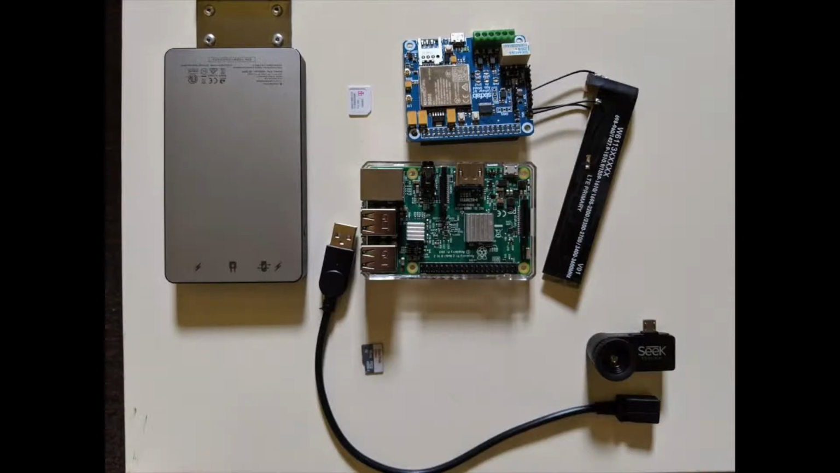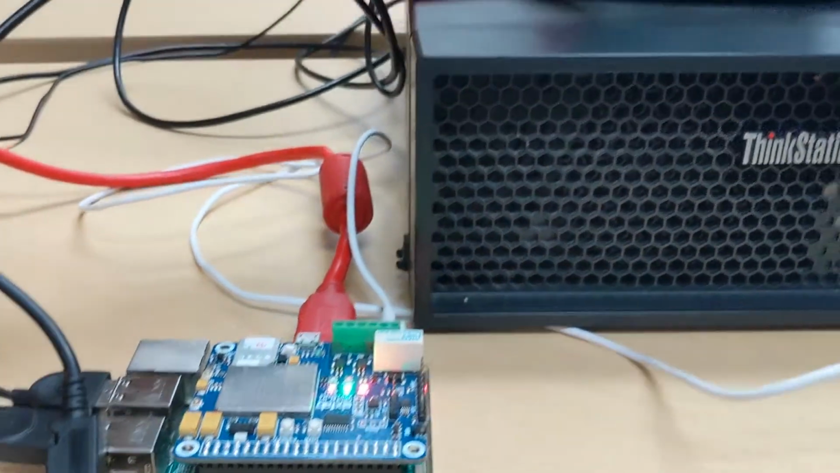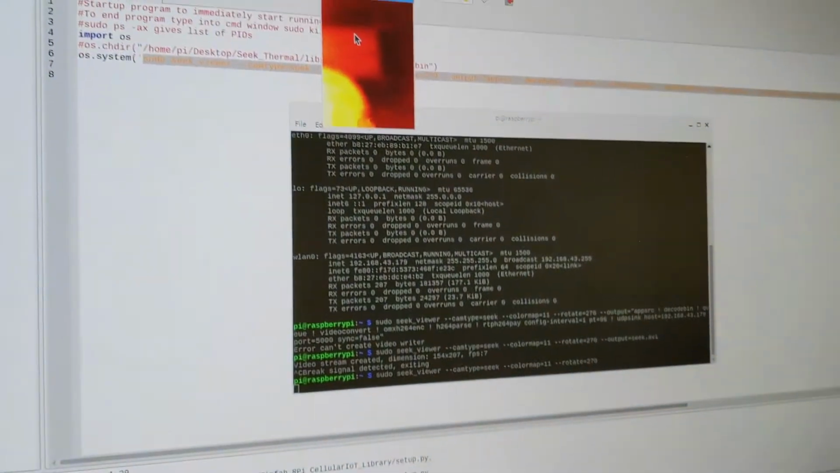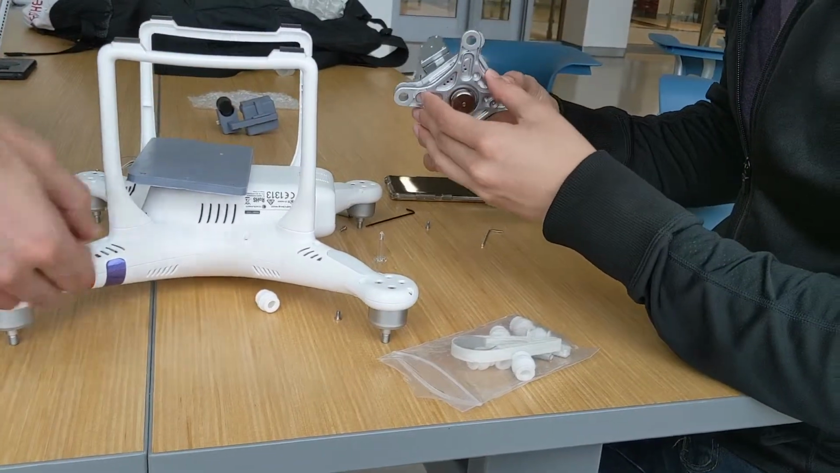Our project consists of a Raspberry Pi, a Seek thermal camera, a 6-fab 4G LTE shield, and a rechargeable battery pack. All of this is enclosed in a custom 3D printed case that can be easily attached, totaling around 460 grams. The case was custom printed with PLA plastic to allow for it to attach to our specific